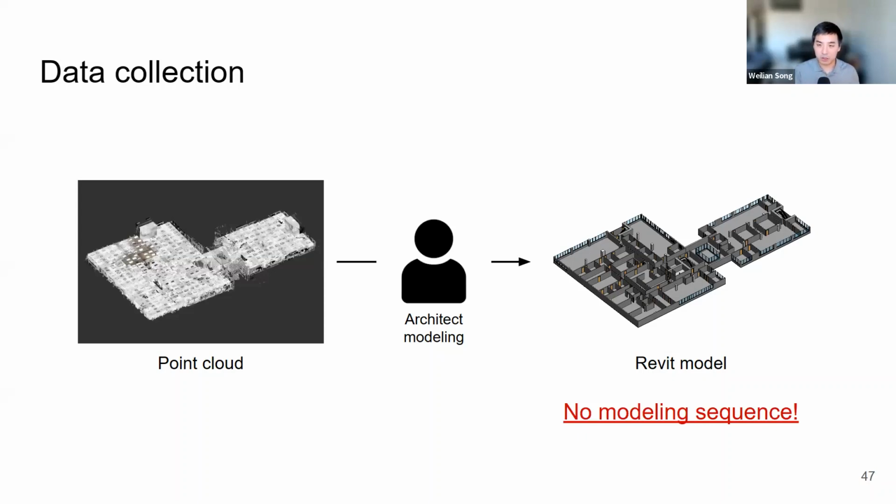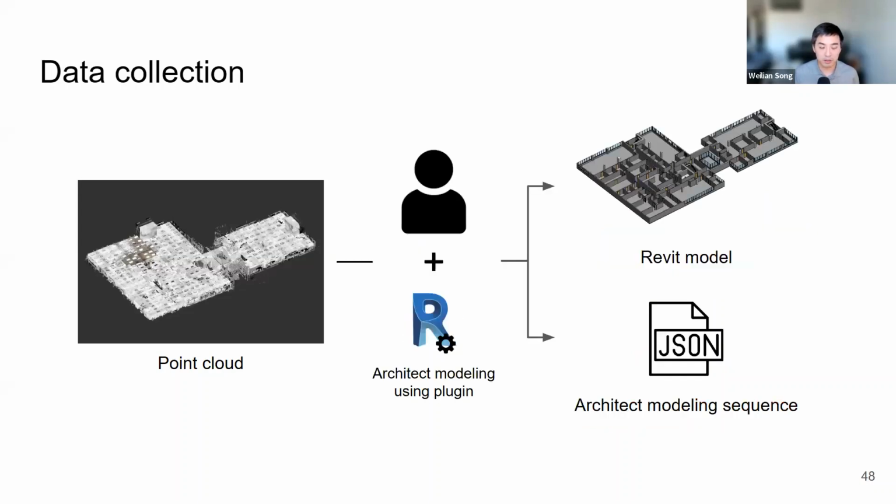One of our research focuses is to learn from architect modeling sequences, which unfortunately Revit does not record. We haven't found any functionalities. So for this project, we had to create a custom Revit plugin that we asked architects to install, and it records their modeling sequences in the background and then exports them to a JSON file along with the BIM model.